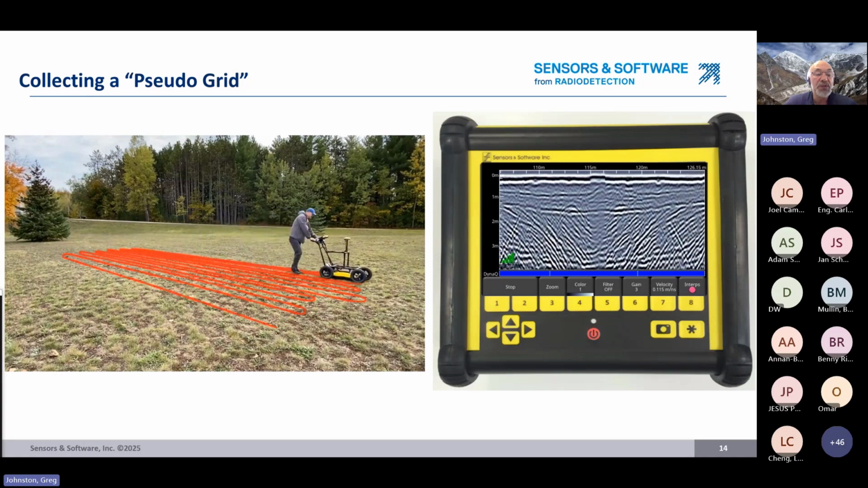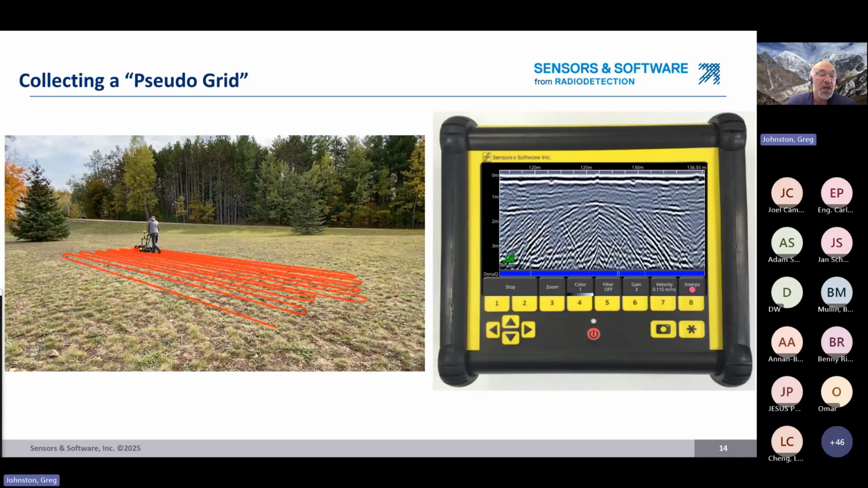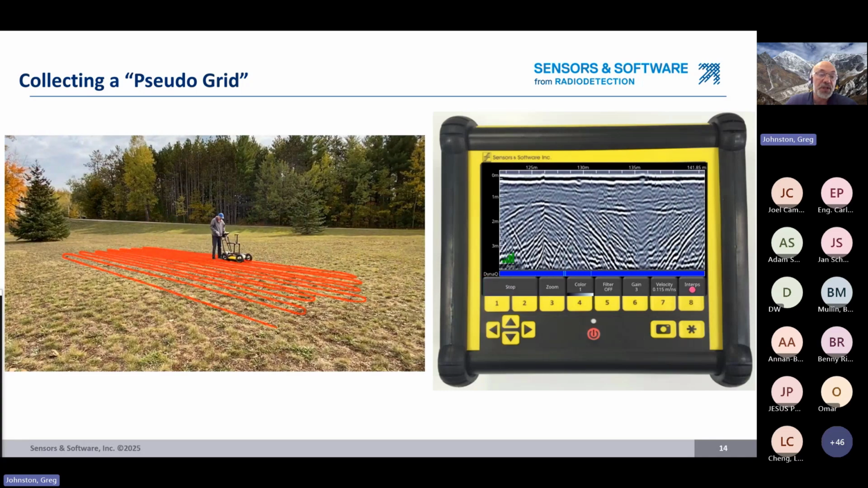Now, some pseudo-grids are going to be tight line spacing like this, especially if you want to produce depth slices, which I'm going to talk about in a while. The other way of collecting a pseudo-grid is you might want to do a coarser line spacing. So if the utility is on its own, or there's very little congestion, you may be able to get away with just locating the utility every 10 feet or every 20 feet and follow it very quickly down the street or down the throughway, that sort of thing. And so we're going to see that pseudo-grids vary in their line spacing for sure.